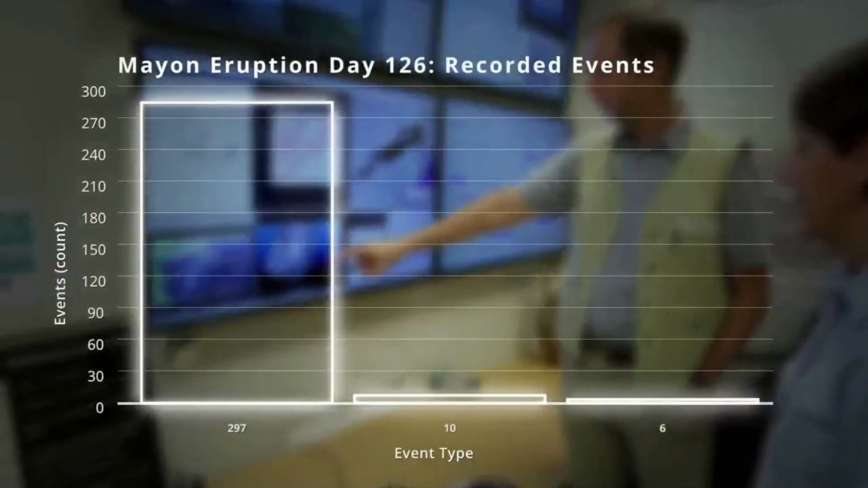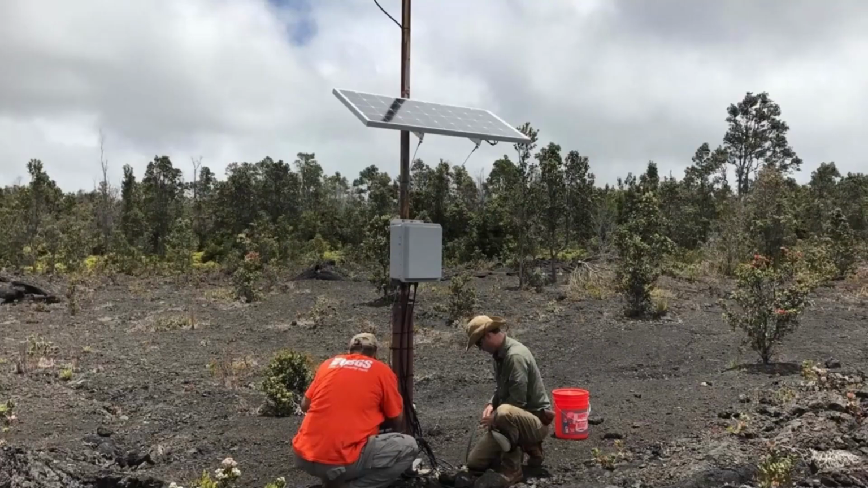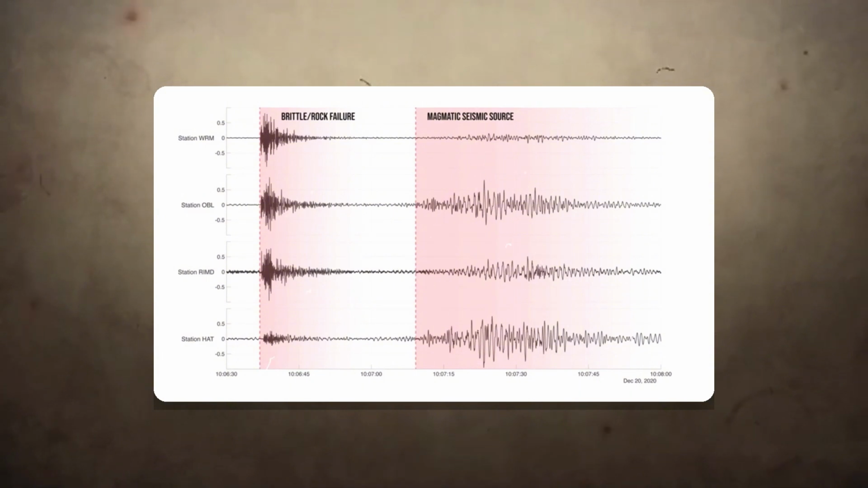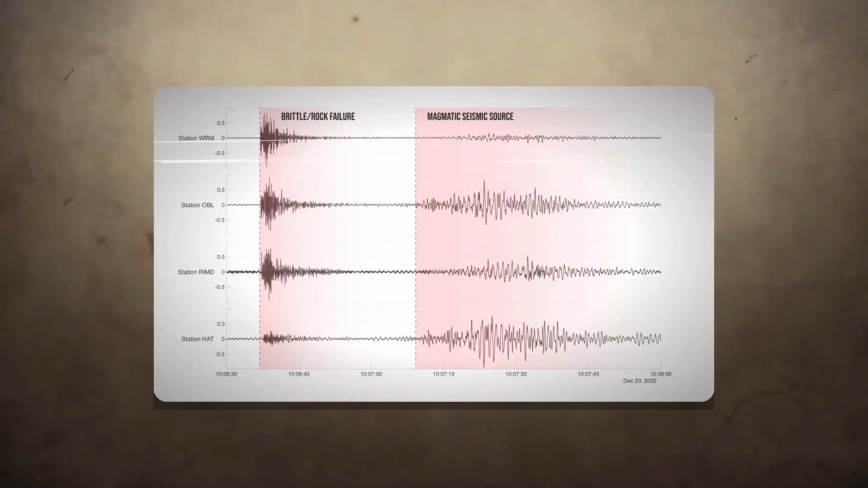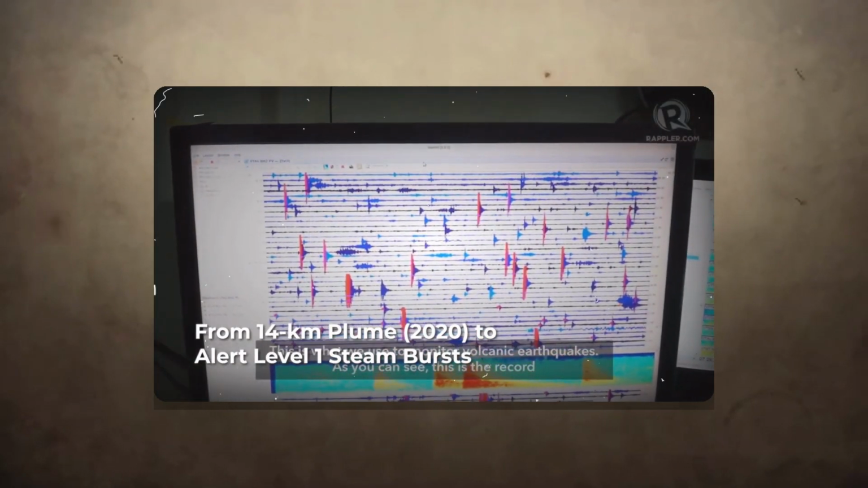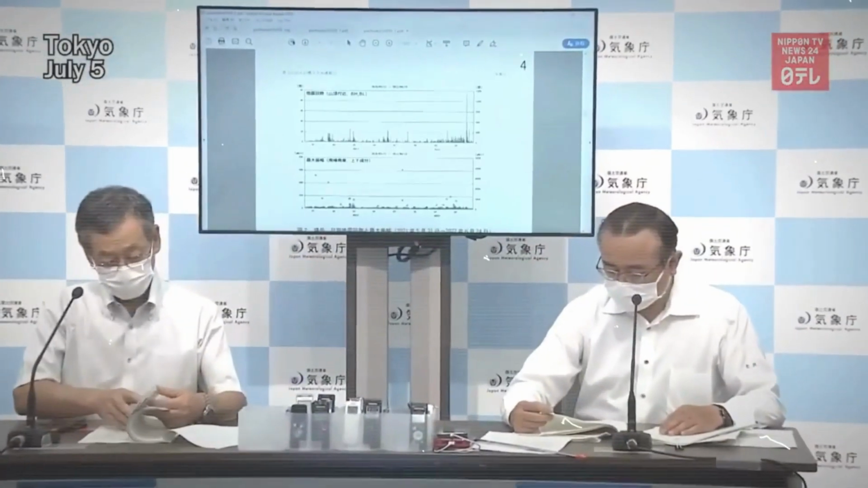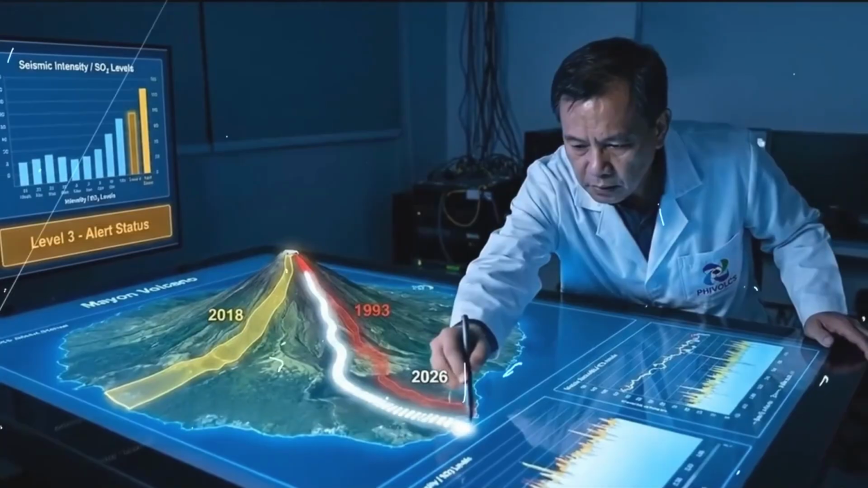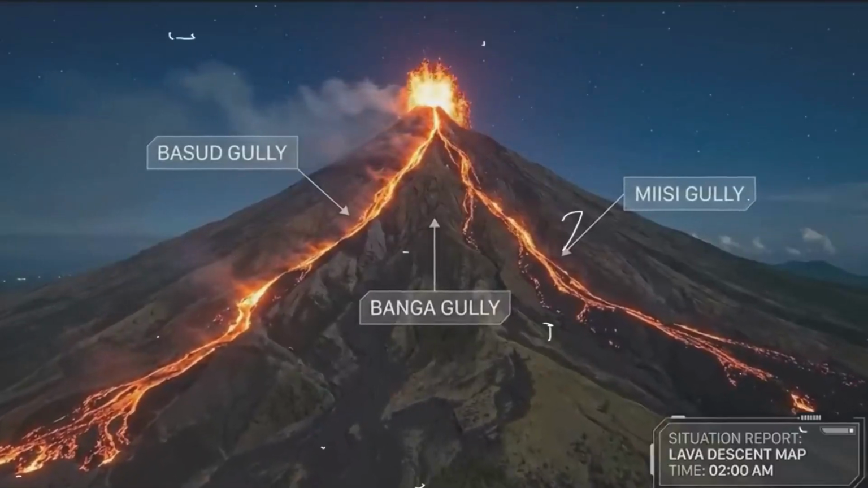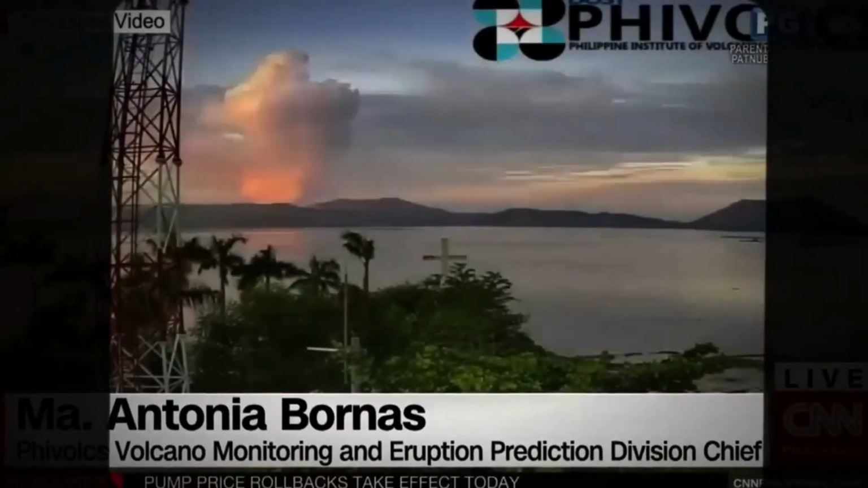PHIVOLCS monitors a constant stream of data: seismic activity, ground deformation, gas chemistry, water temperature. In the days following the April 20th events, they recorded continuous volcanic tremors, a low-frequency rumbling that indicates the movement of magma and fluids deep underground. These are not discrete earthquakes you can feel, but a constant vibration, the hum of an active and dangerous machine. It is the sound of the volcano breathing. Each data point is a clue, a piece of a puzzle with impossibly high stakes.